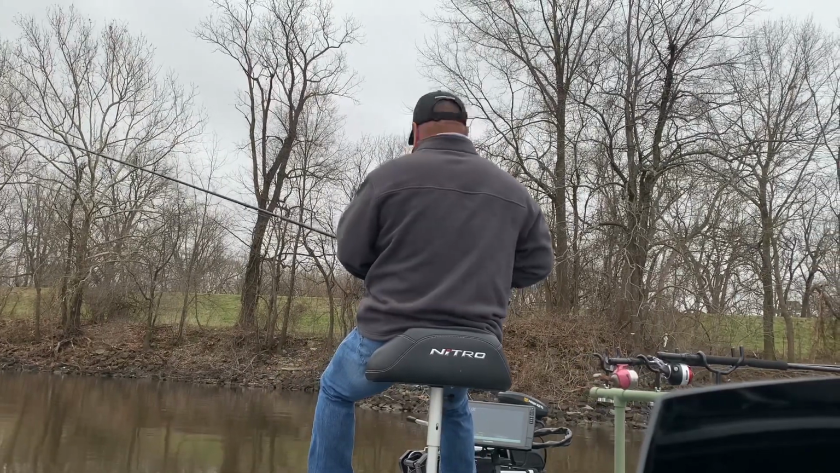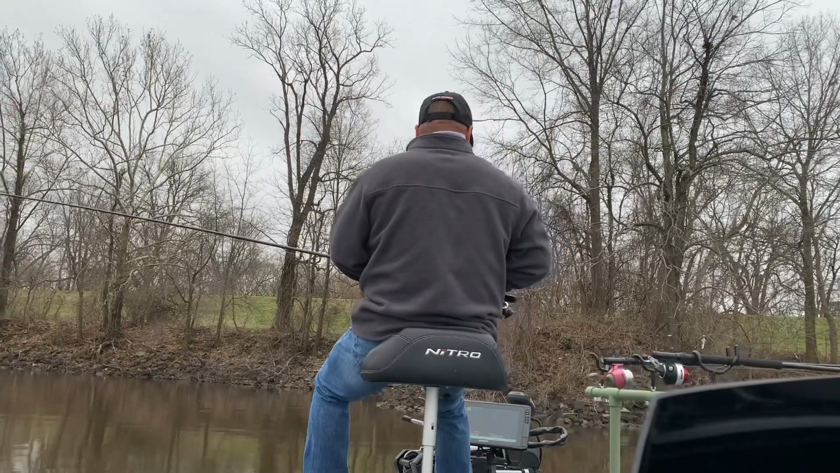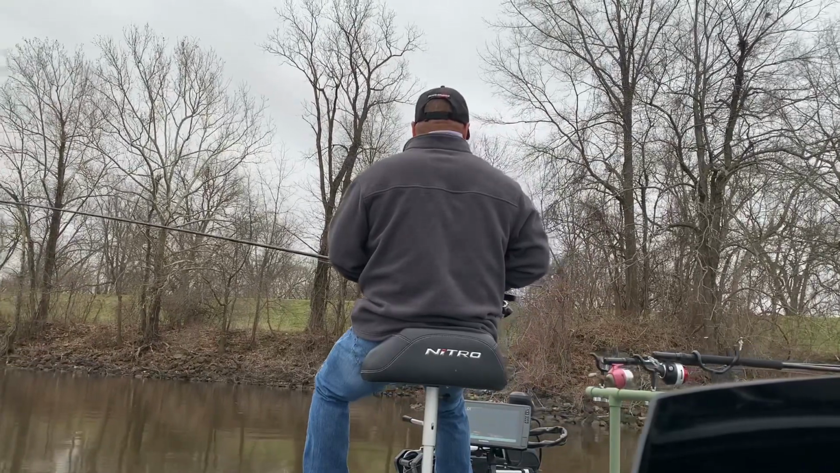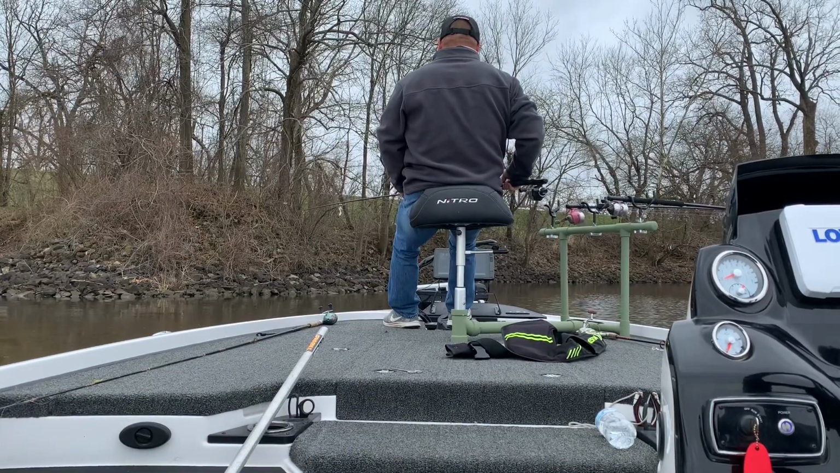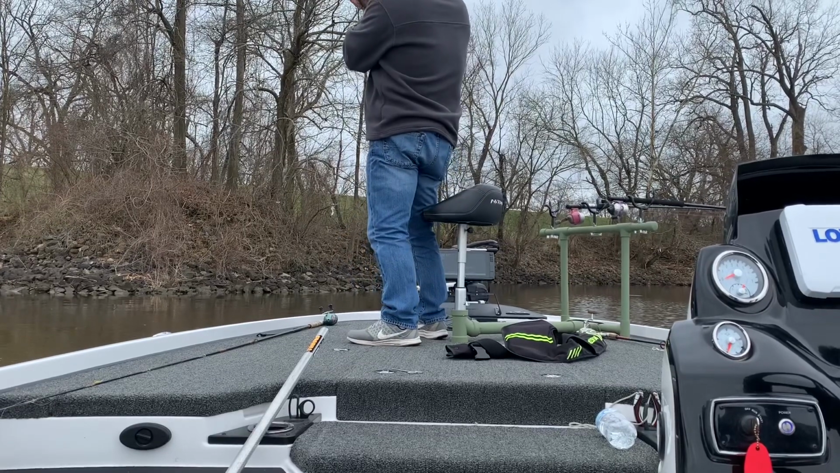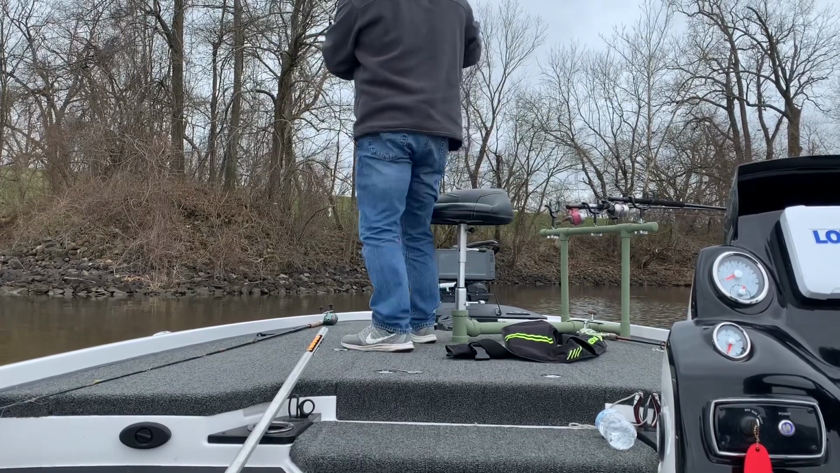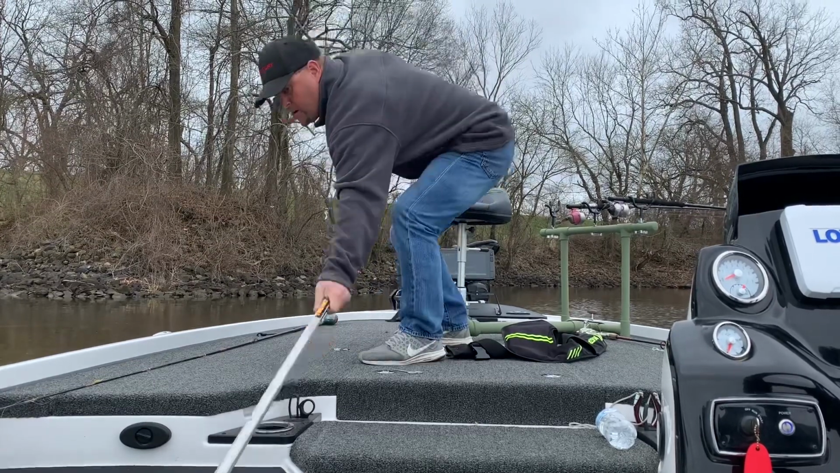Oh, here's that stump. And there's still another fish on that stump, so just kind of bear with me for a second. Right under the boat. Oh, there's a good one. Good in there. See him come up 3 or 4 feet up.